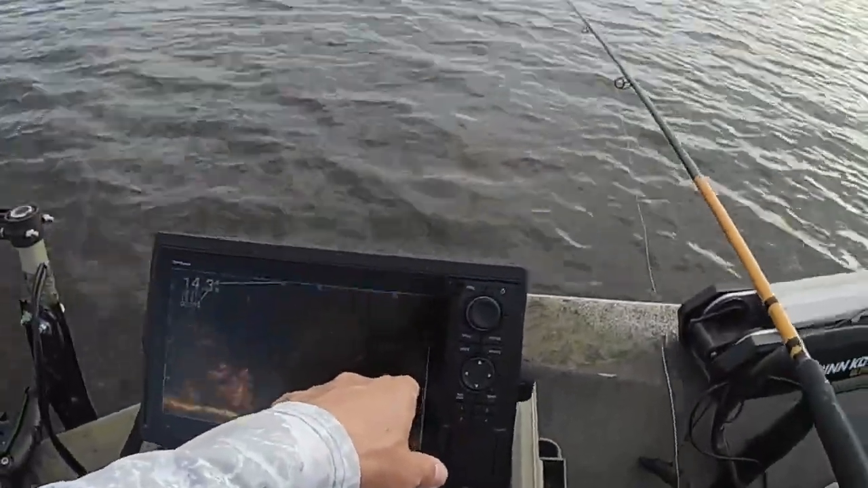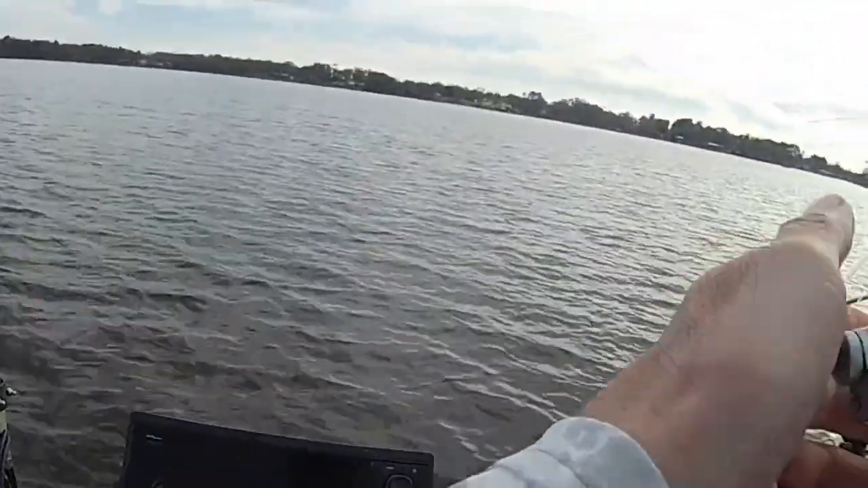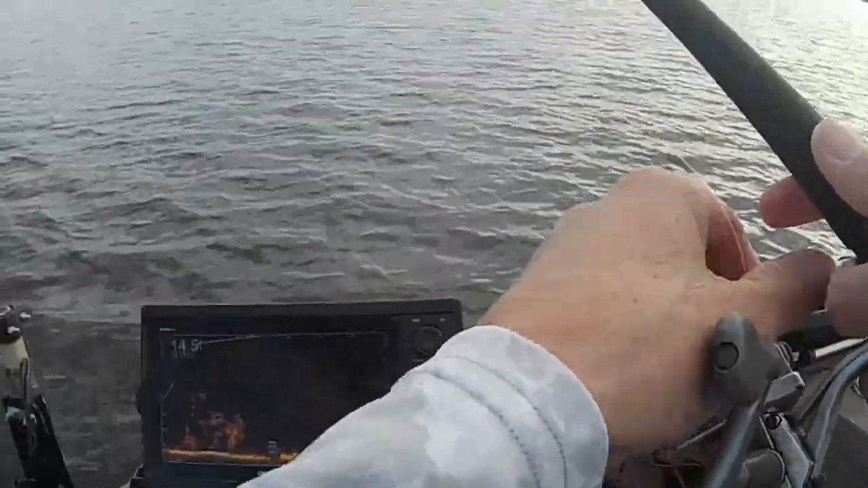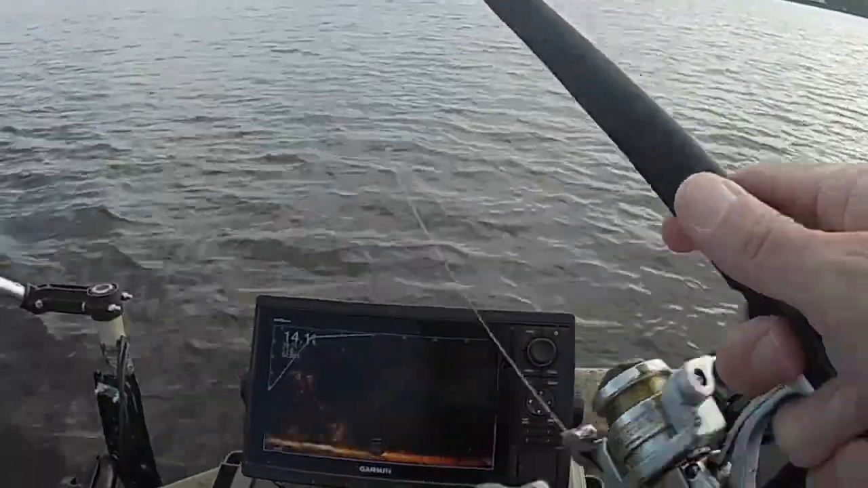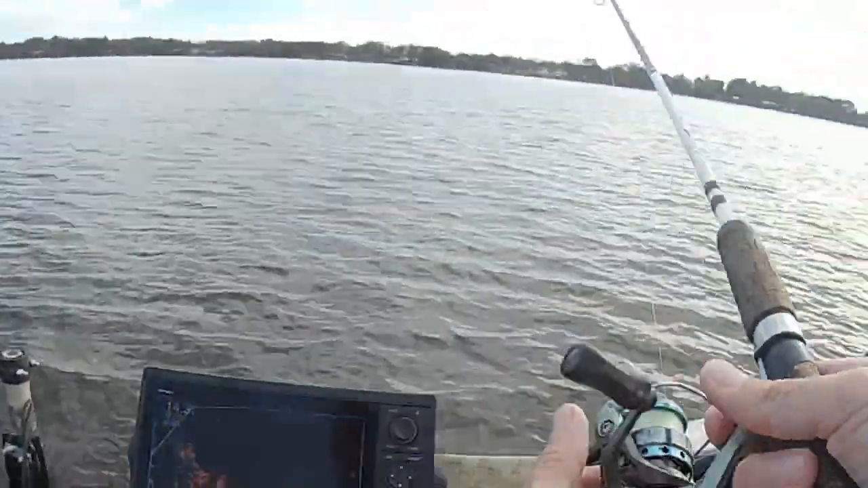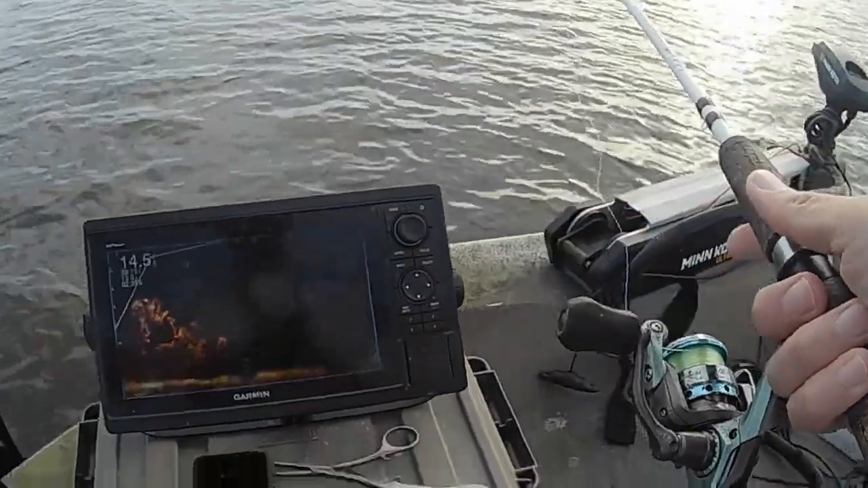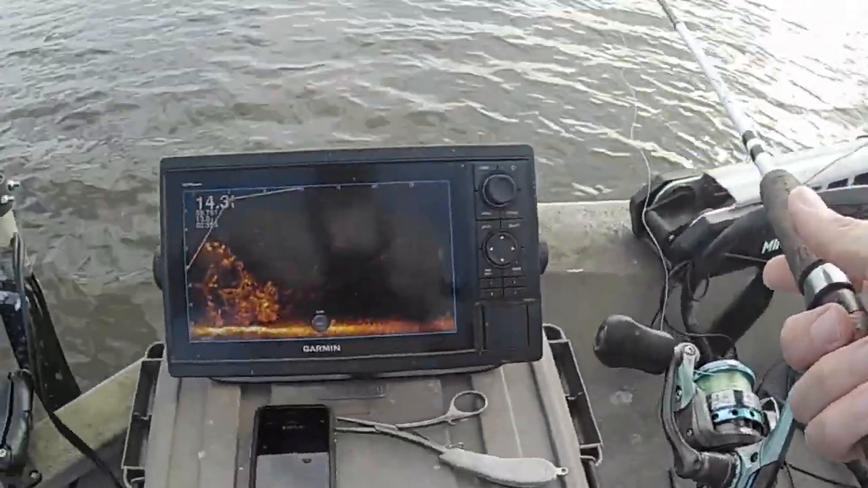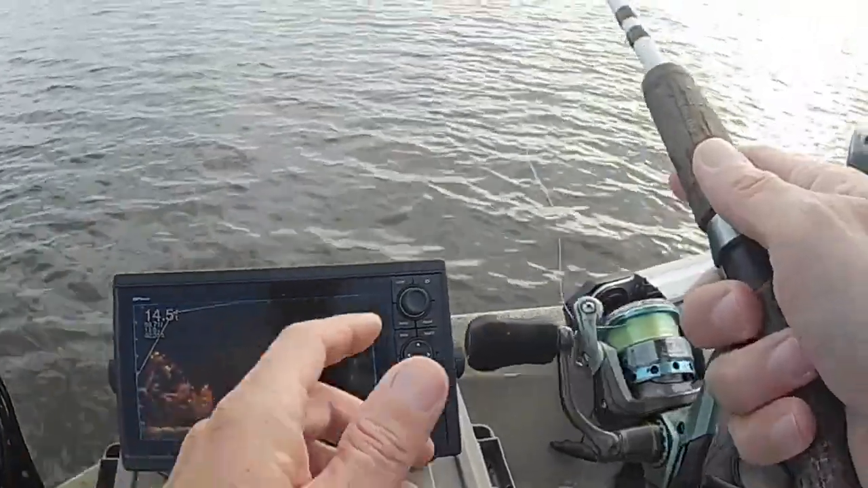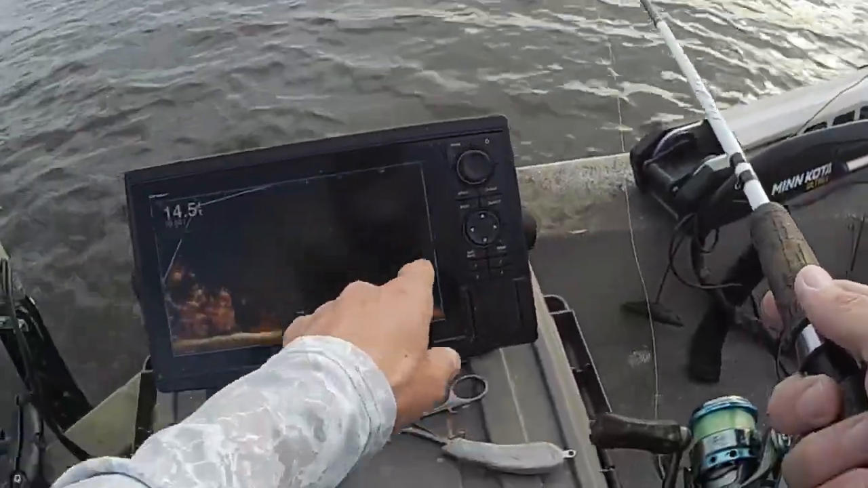I gotta catch him first. See him over here? See him right there? I gotta go catch that one. I may have to use my other pole. Let's see. I cast at him like this. He's over there hanging out high. Right there he is. I'm gonna catch that one first. He's right there.